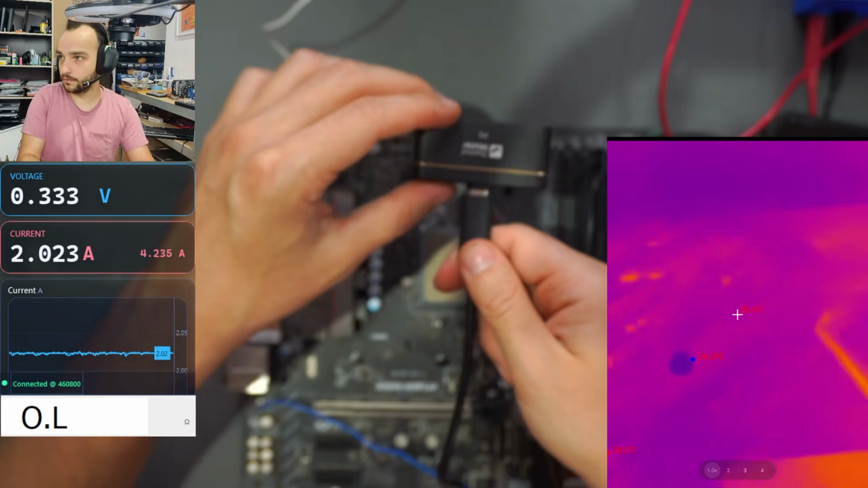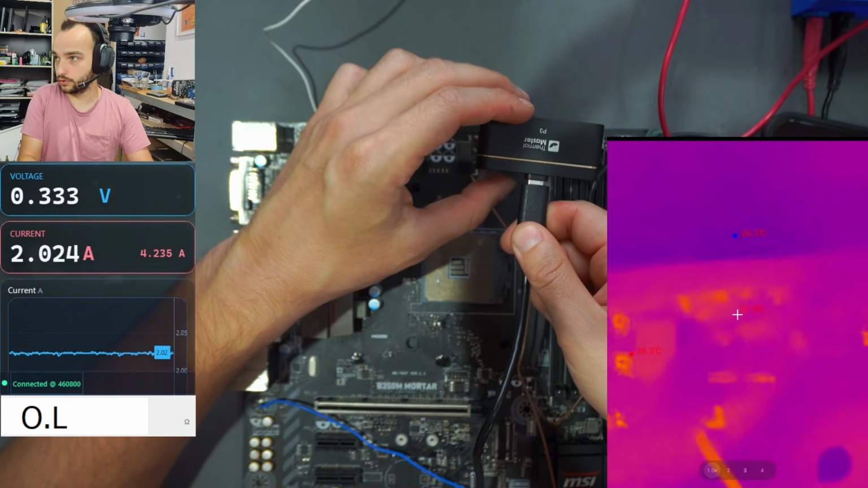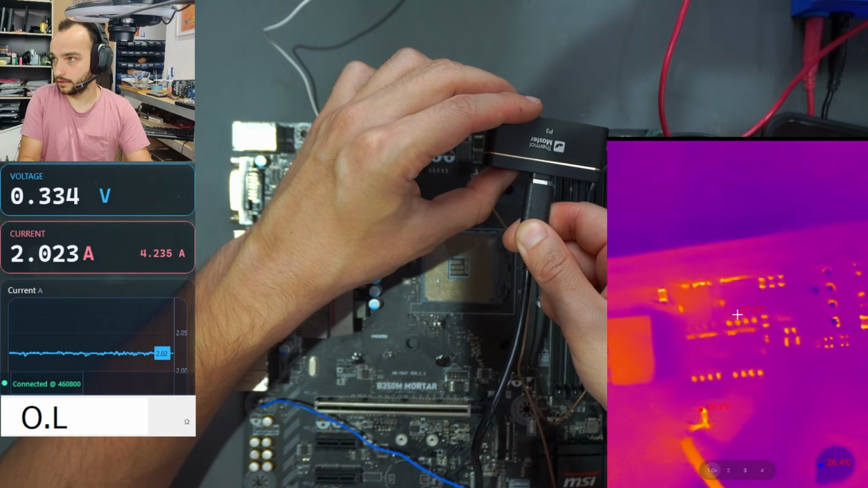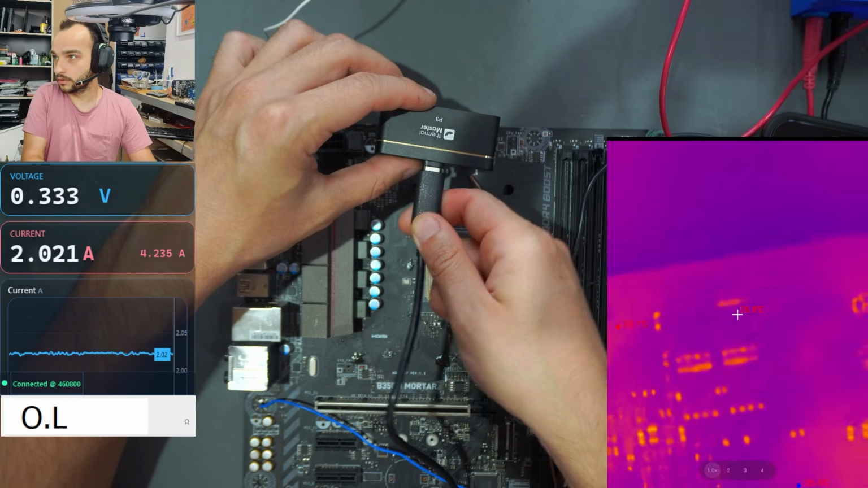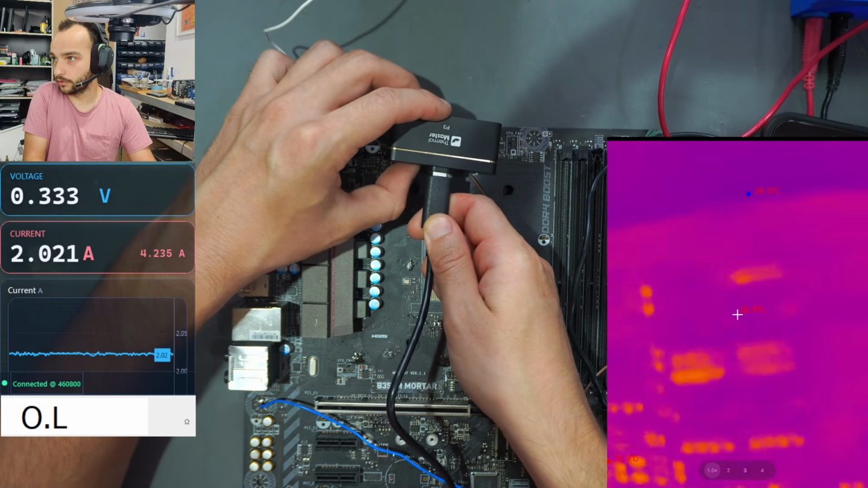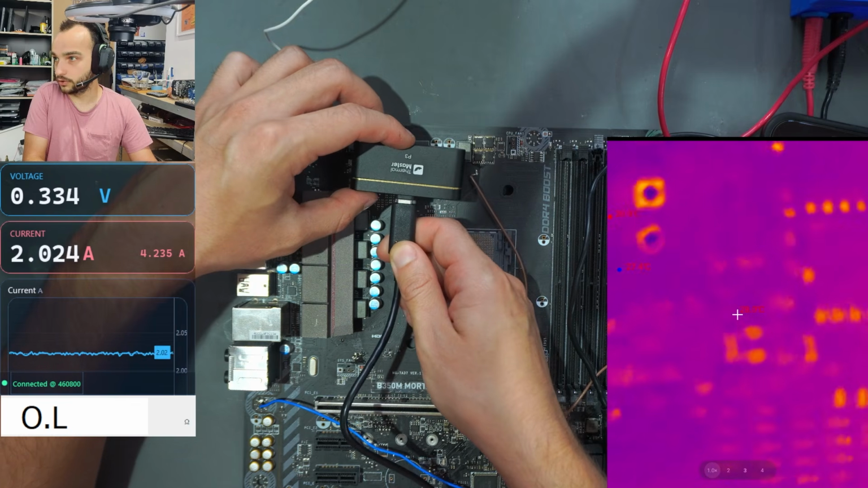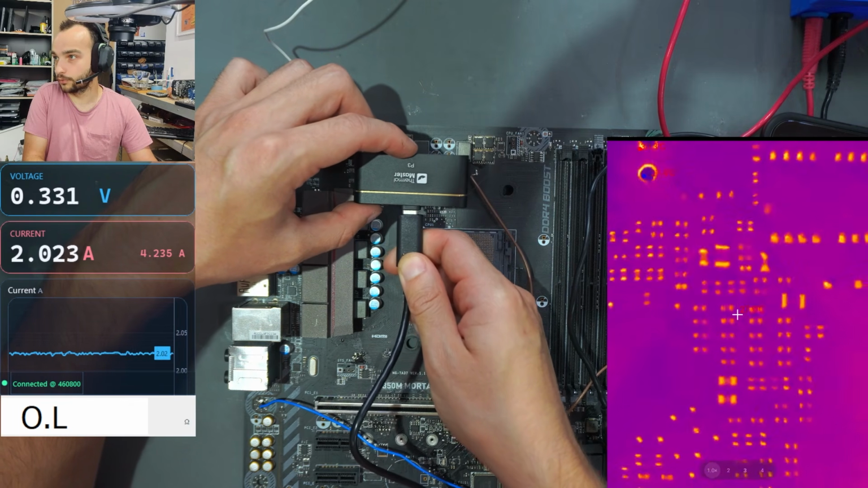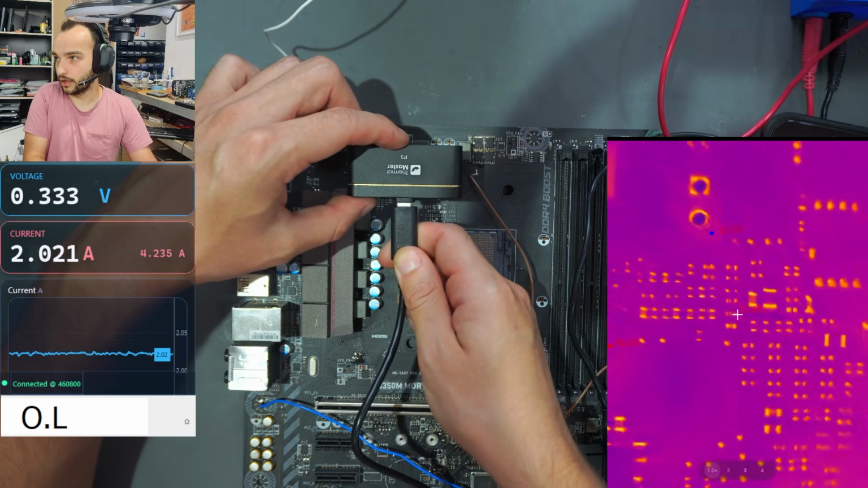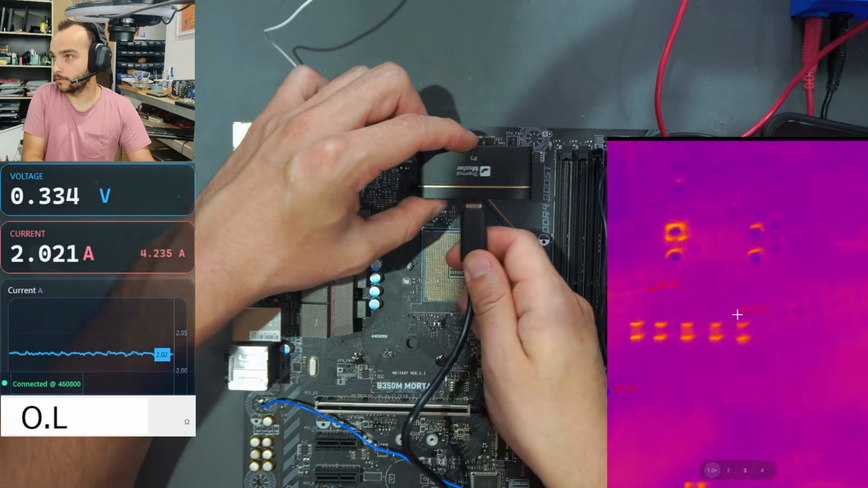And if we now go closer to the MOSFETs, we're going to turn the focus ring again and have a look at this. You've probably seen this in other videos of mine, but you can see each and every component, and we can focus it however we want. Every single one of these 0602s or 0402s we can focus on.